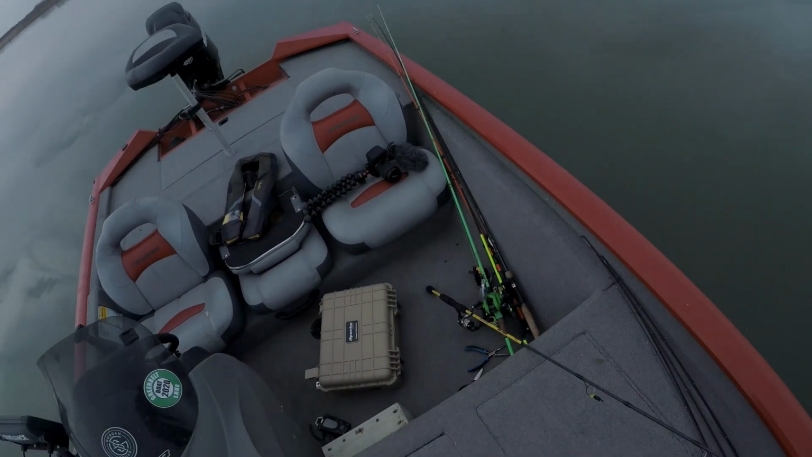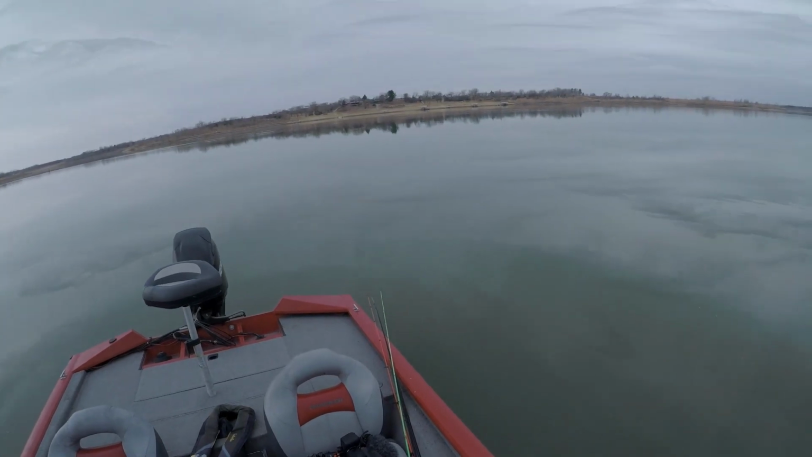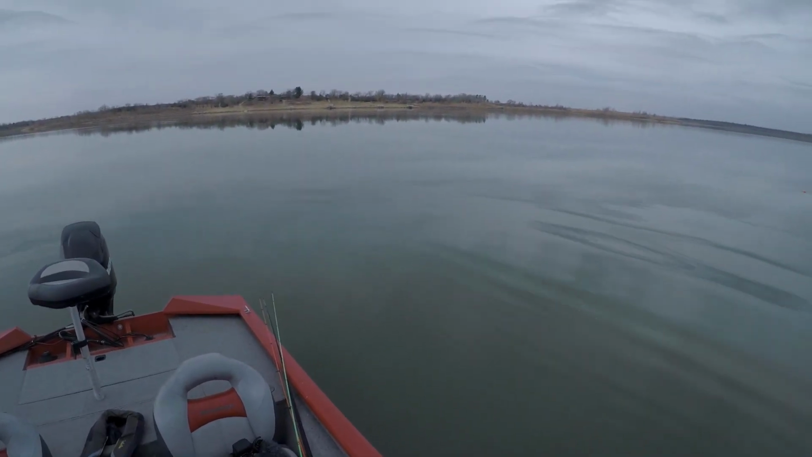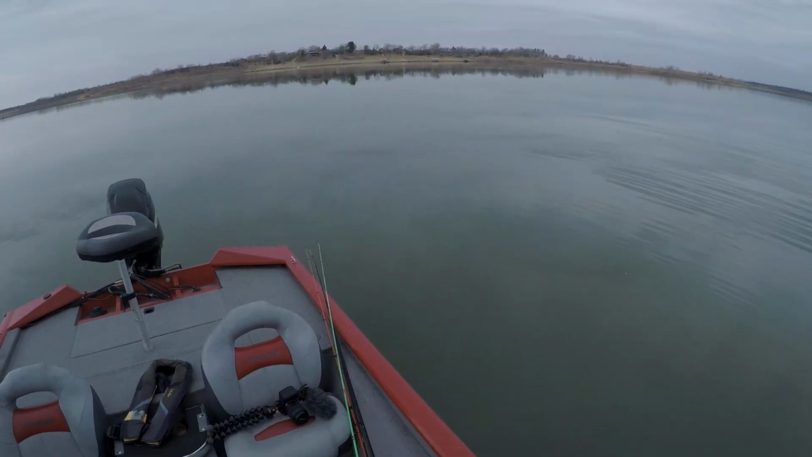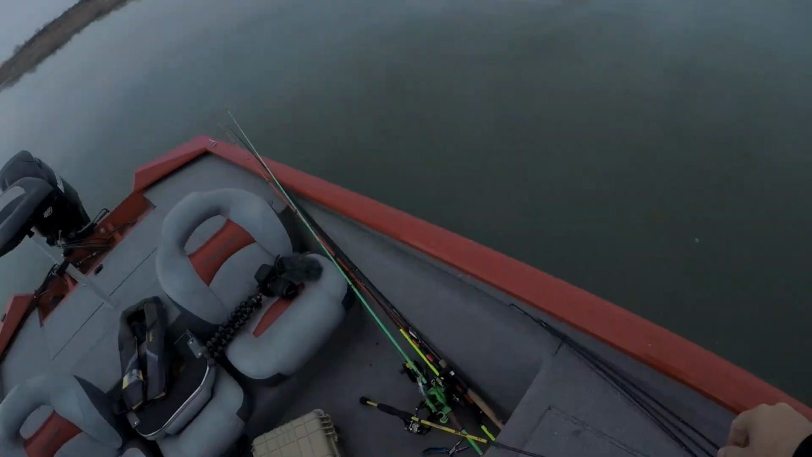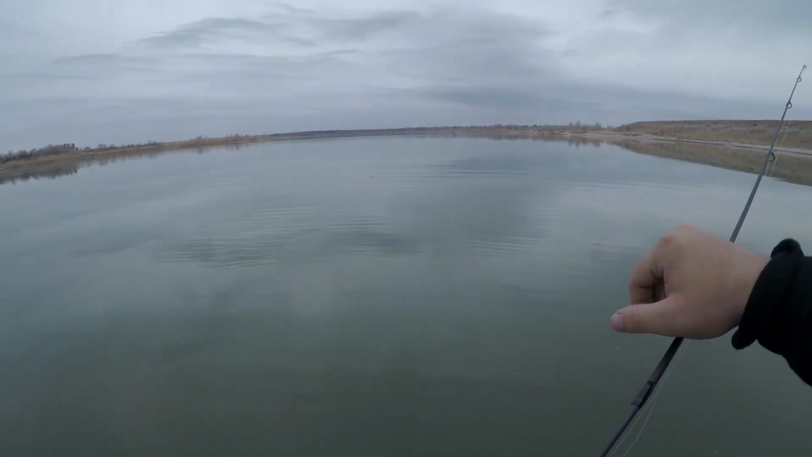So there's my buoy. Let's take care of my cord here. Let's stuff it in my pants. Yeah, and that worked out pretty good. Worked out really good.